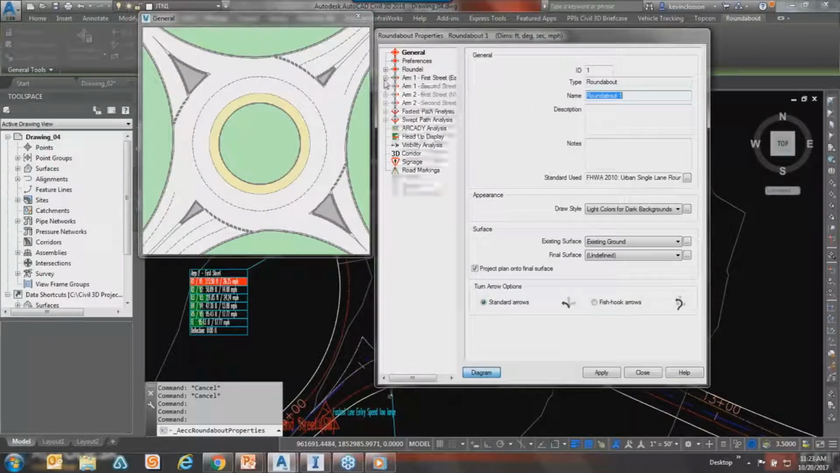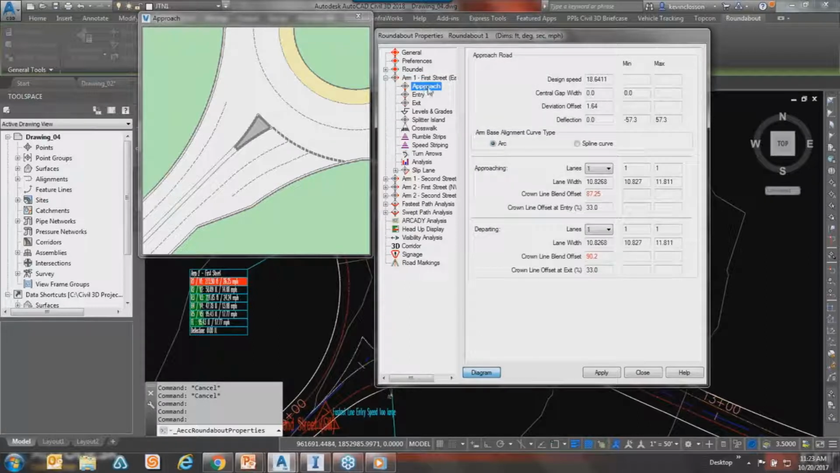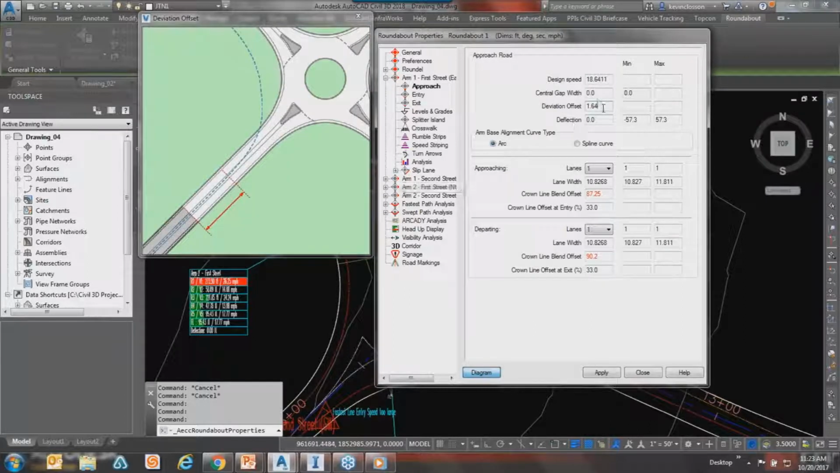And I'm just going to grab one of these arms, and I'll notice there's arm 1. If I select it, it tells me where I'm at, showing me the number of it, right? And if I start clicking on the information, there's the approach, the entry, the exit, and of course, if you go pick on any side over here, like, well, let's look at the approach real quick, and the design speed. If I click, or actually that's not a good one. Deviation offset.